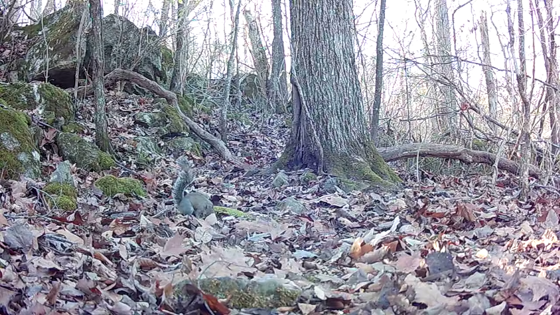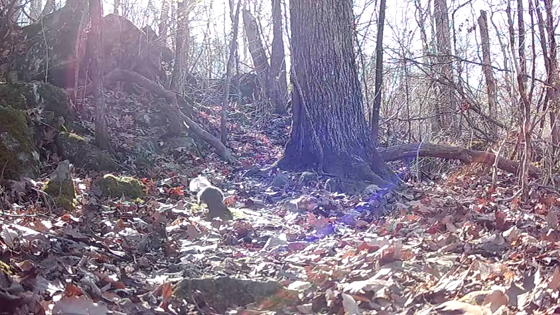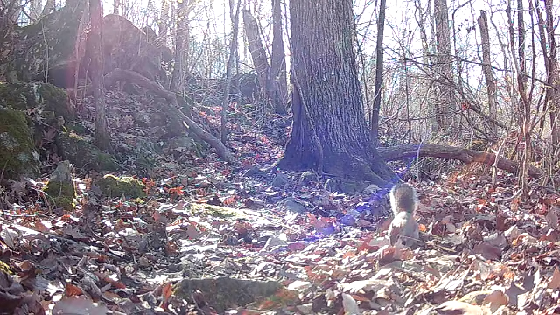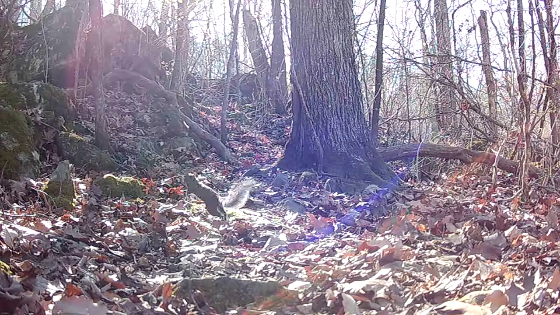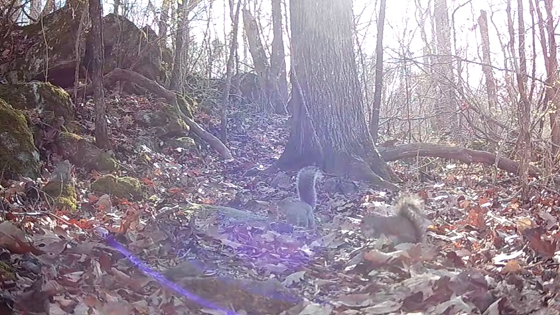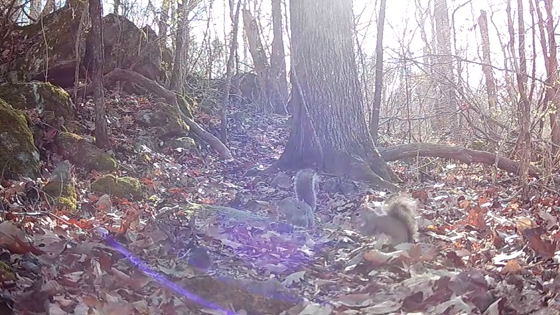And the little squirrels, Ricky's friends here. They get a little stingy sometimes. That's the reason you gotta spread it out, so everybody gets some. Don't want them fighting over it. But they share. There's little Chucky running in the background.